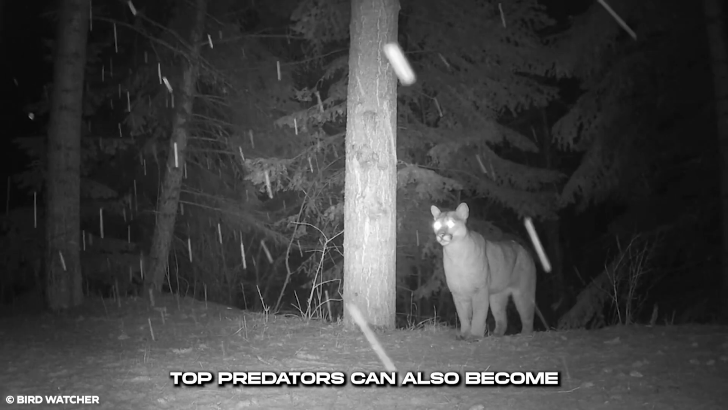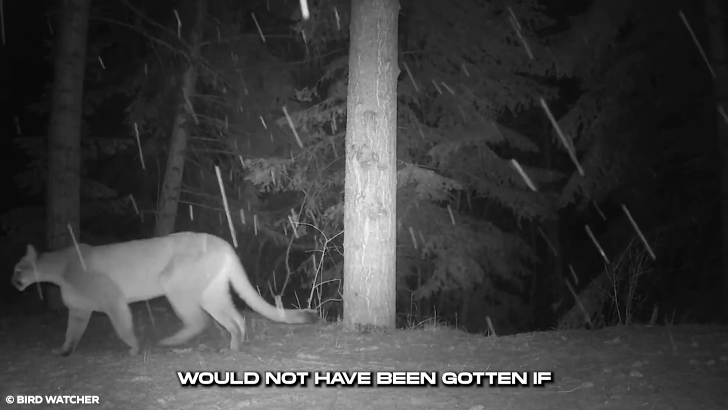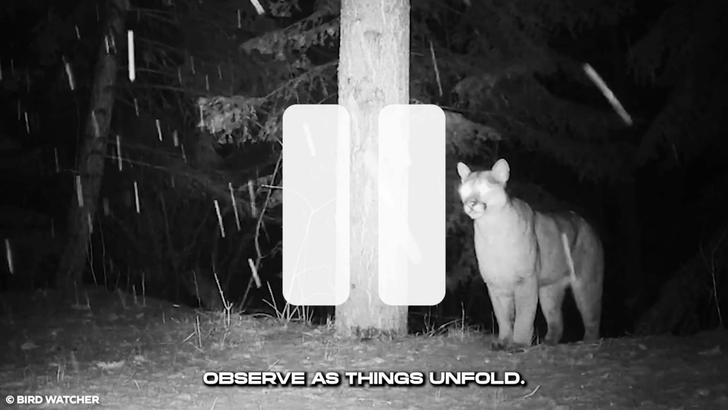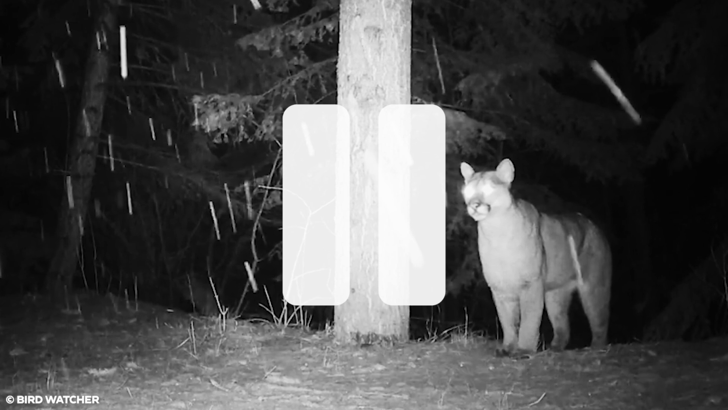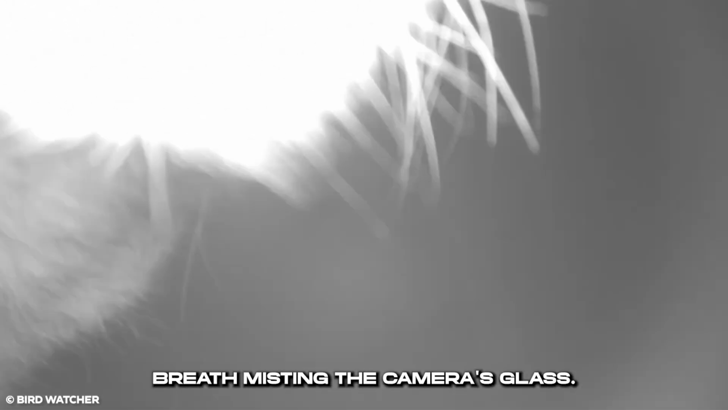Top predators can also become prey, but this disturbing clip would not have been gotten if not for favorable circumstances. Observe as things unfold. On this trail, a mountain lion appears and comes close to the trail cam. It sniffs it, wondering what the camera is, its breath misting the camera's glass.